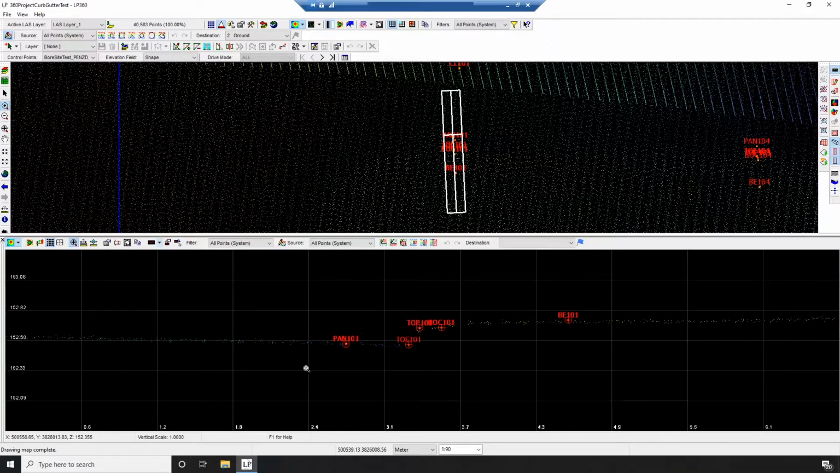Now, this is unclassed, algorithmically calibrated, as in no human interaction has been touched with the points, therefore no analysis from our technicians has been done. This is straight out of the box, straight out of the processing, and right off the bat we're sitting at 1 to 2 centimeters vertical difference between algorithmically calibrated LiDAR and VRS checkpoint data.